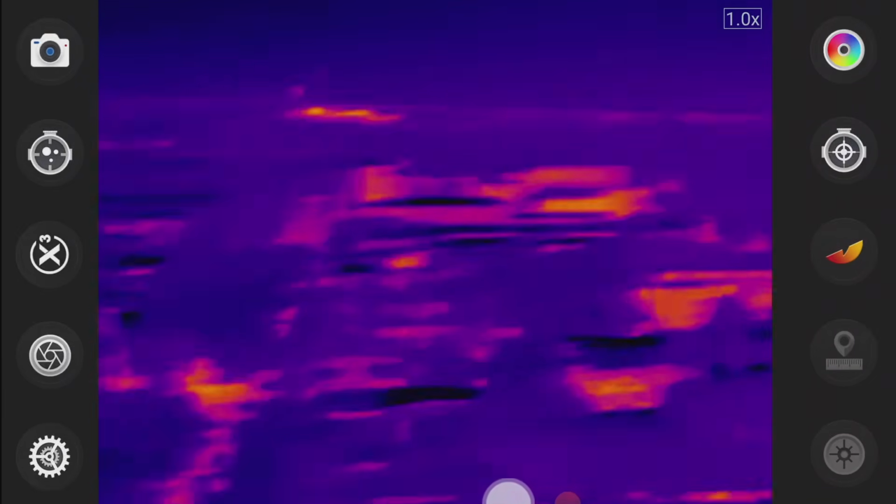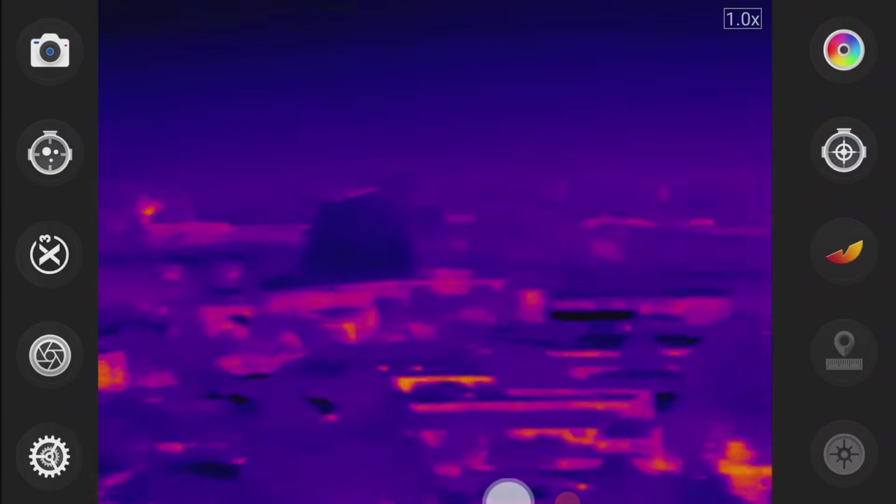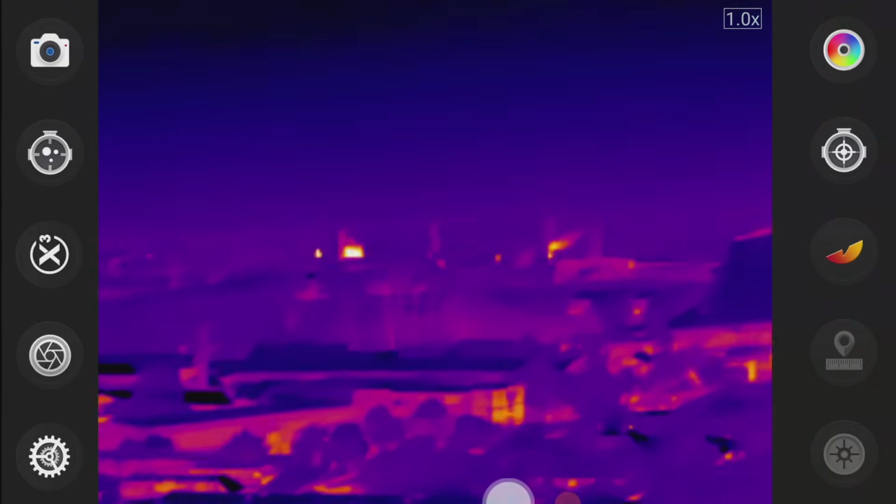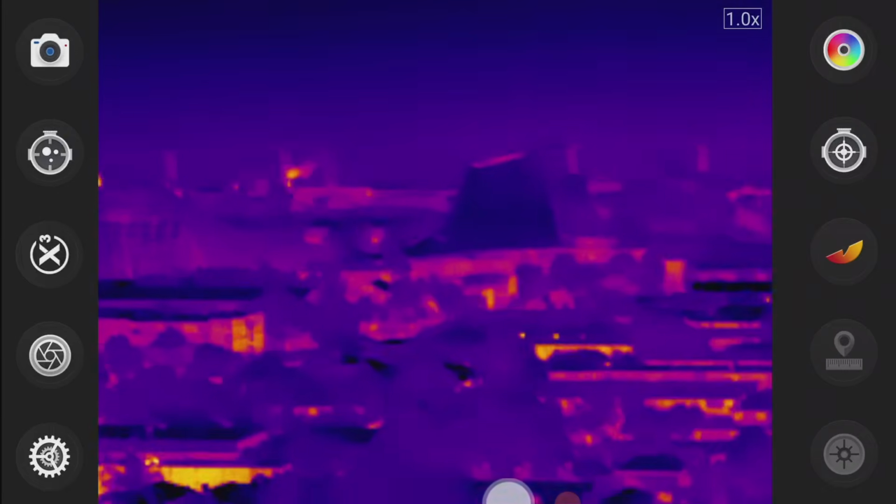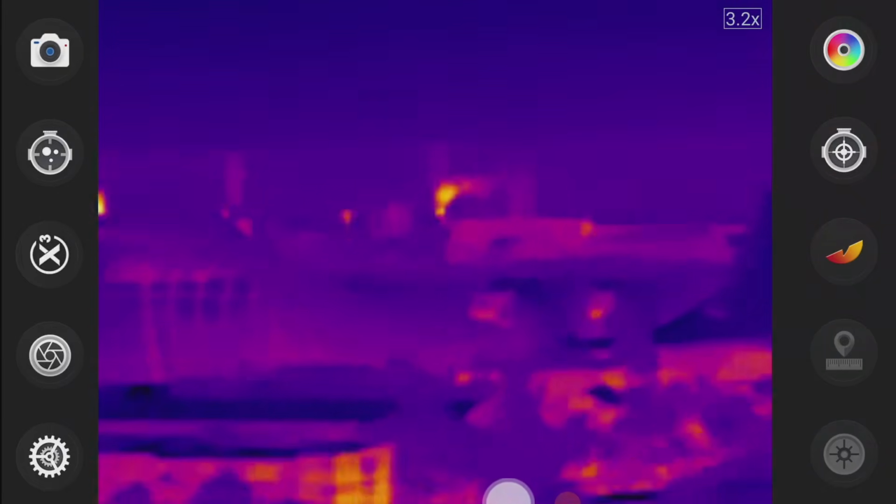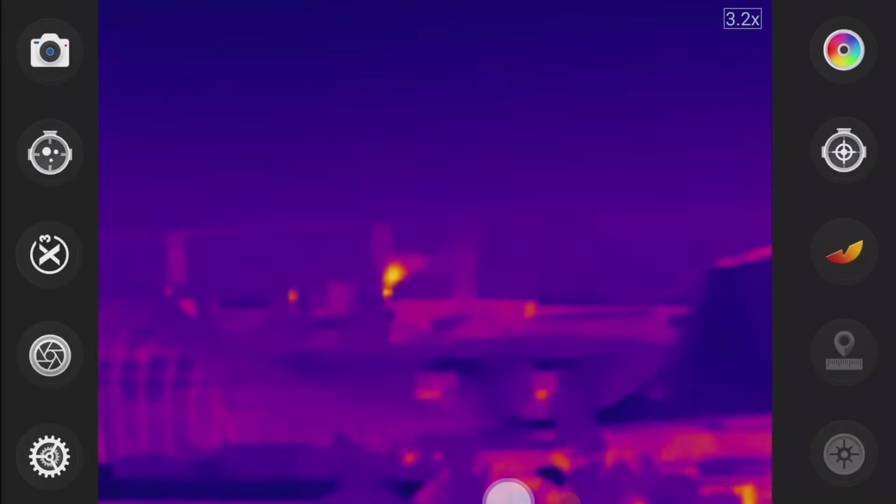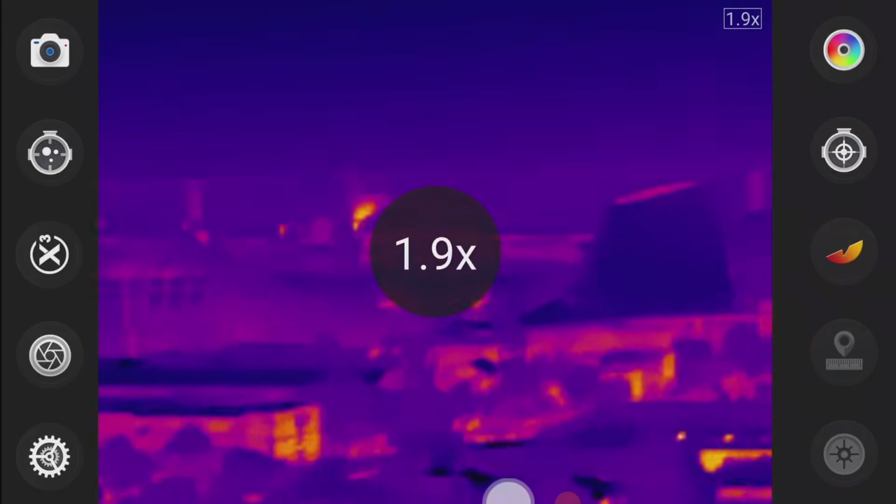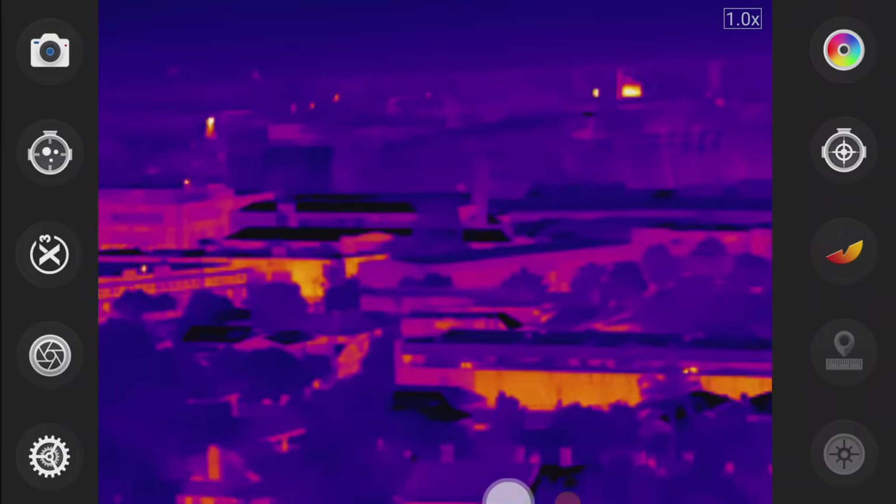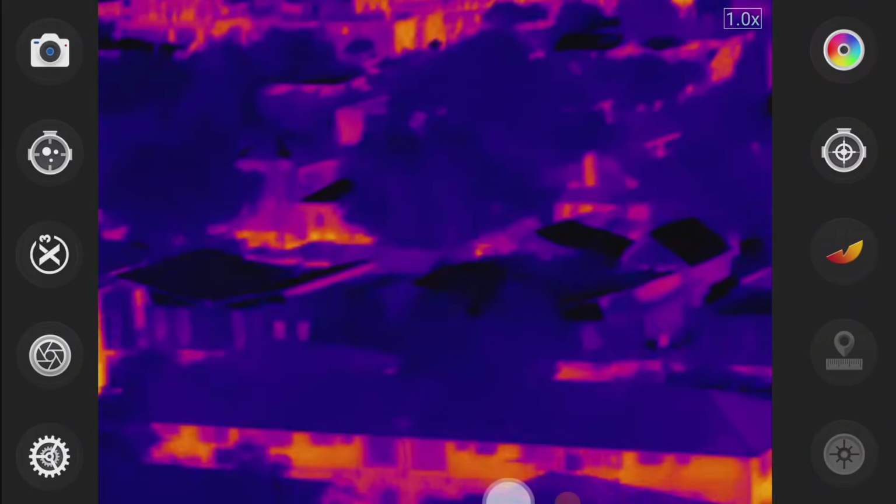Yeah, the focus dial is so crucial to really get up close to things. Nice and sharp. There's that kind of smoke coming off in the background as well. Might be some particulate matter in there that's showing a lot of additional heat.